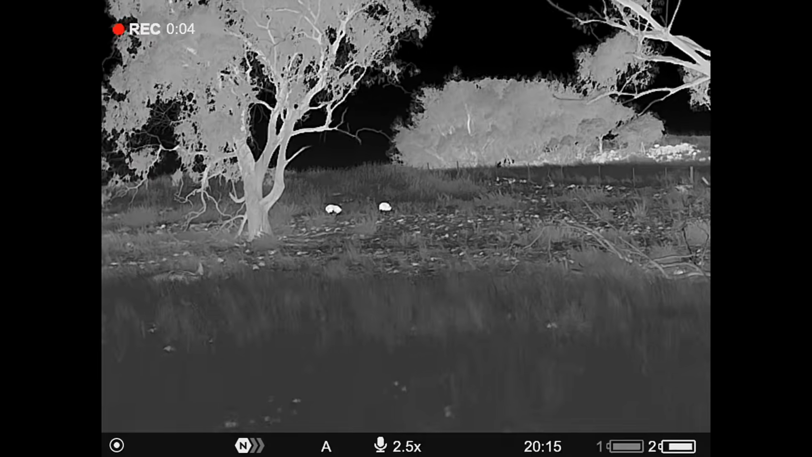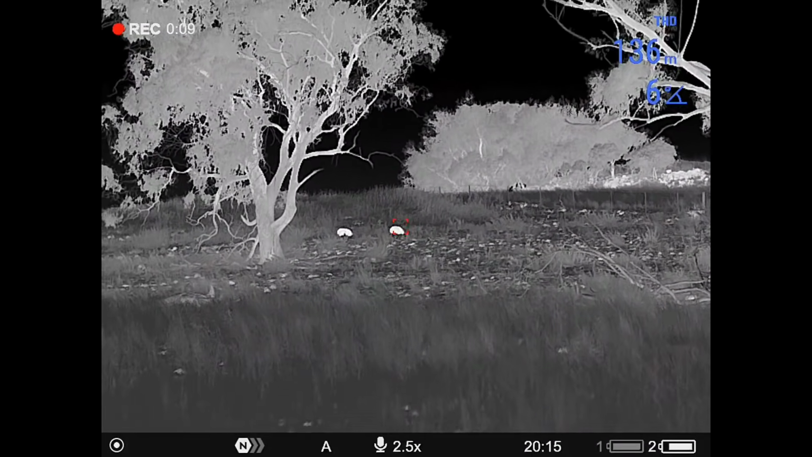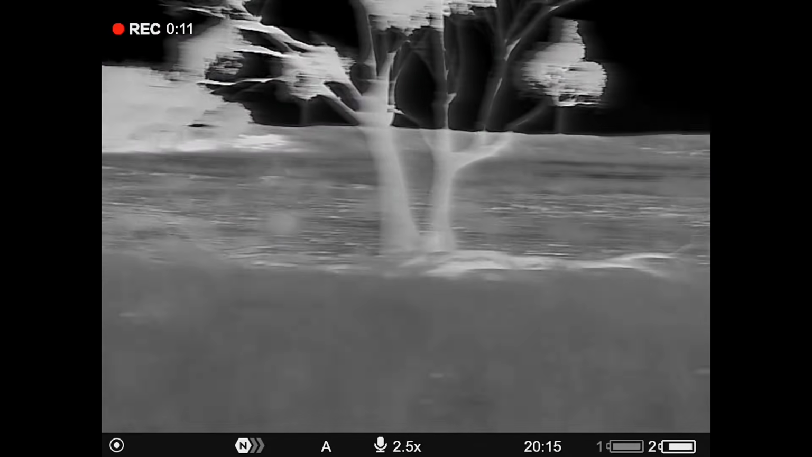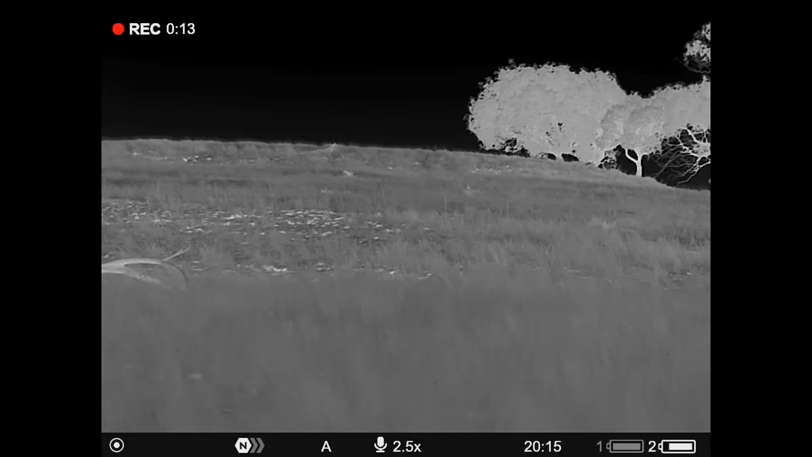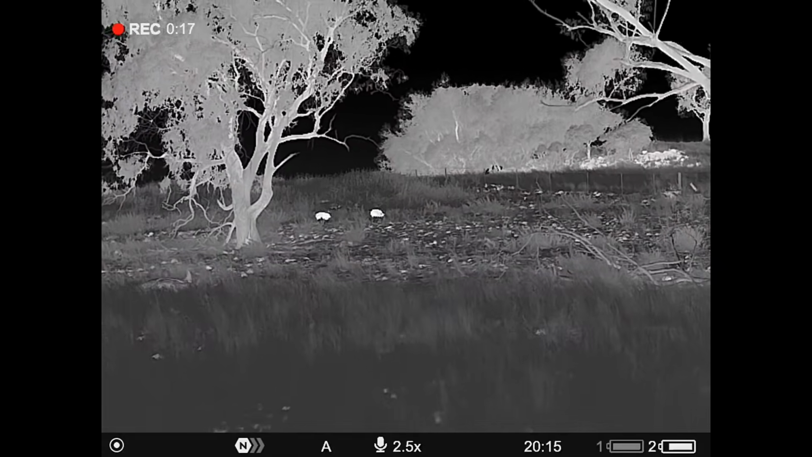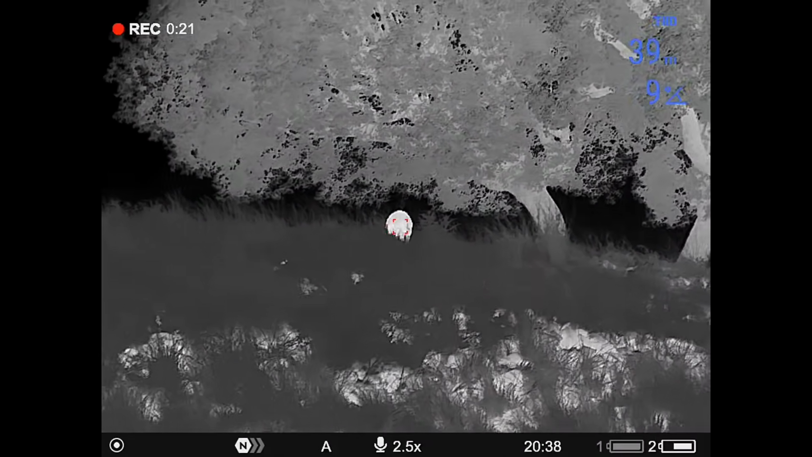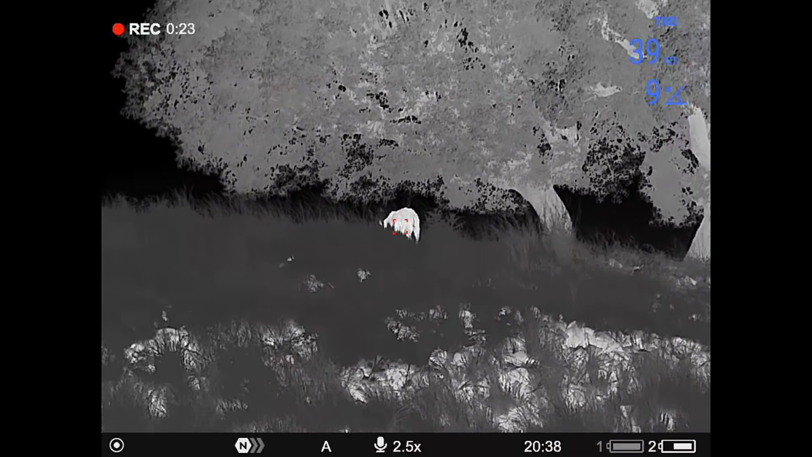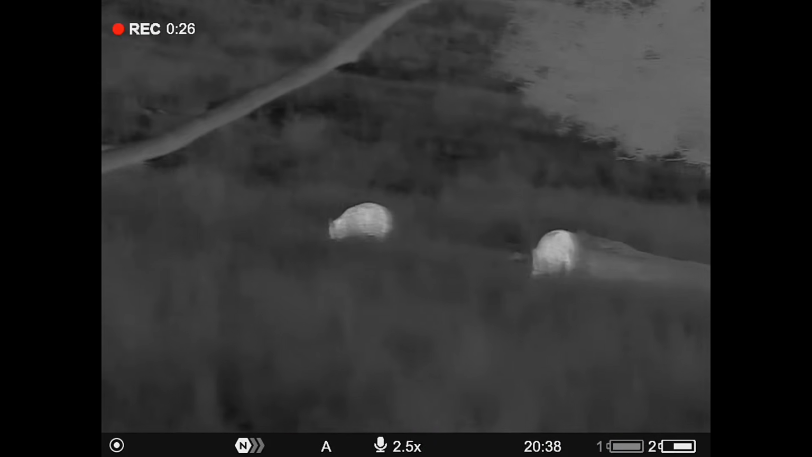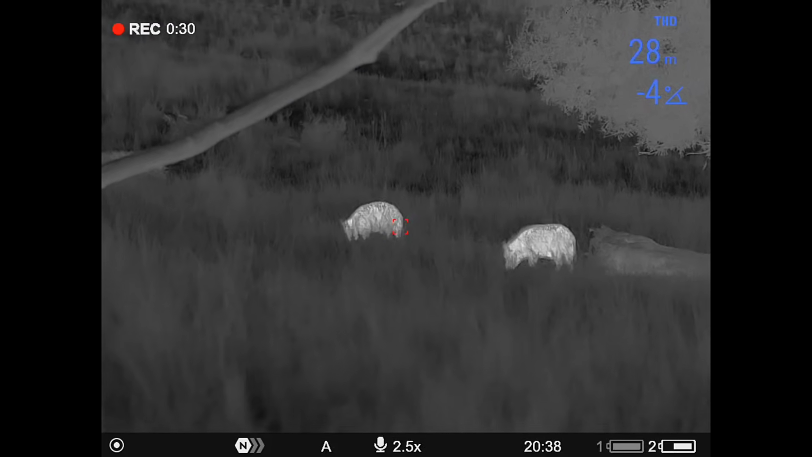Up on this hill behind me, it's sheep camp. Fair enough, there's two pigs up in the thistles. Two little piggy piggies up here. About 130 metres away. I might sneak up to that fence line and get a little bit of elevation. Try and get a shot down at them. So I've got one pig up here on the skyline. 40 metres away, it's probably the better pig. I've got these two little guys here. 28 metres away.